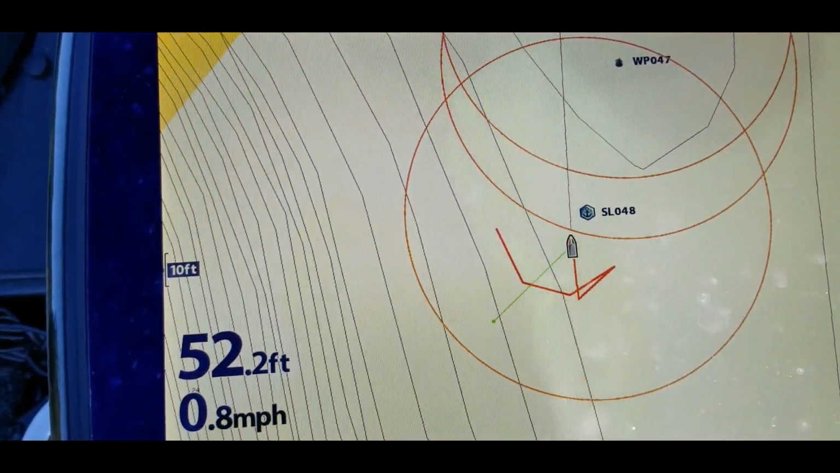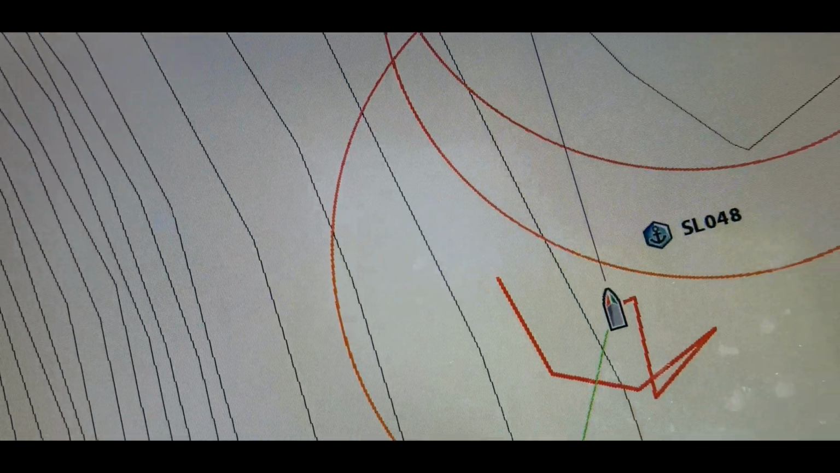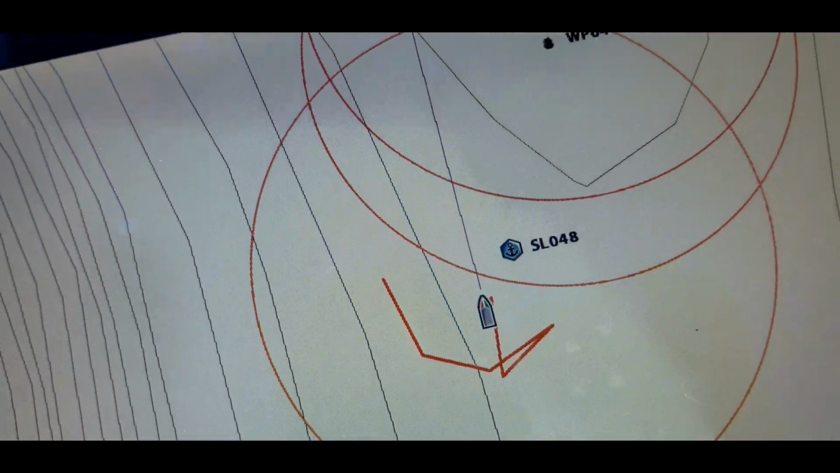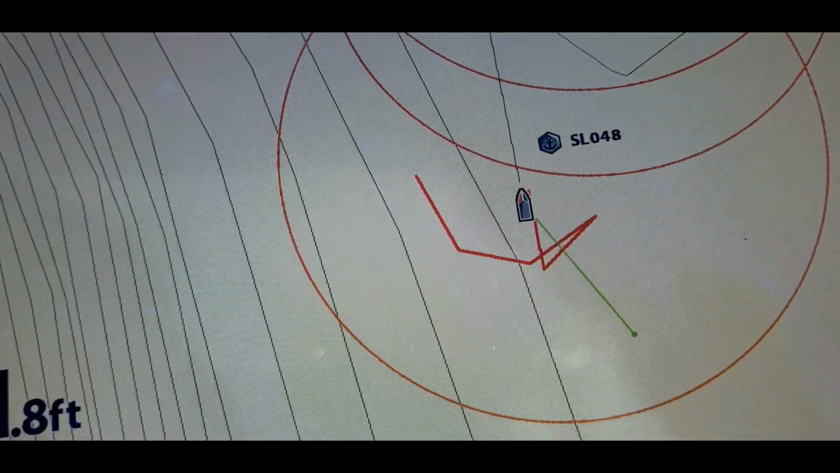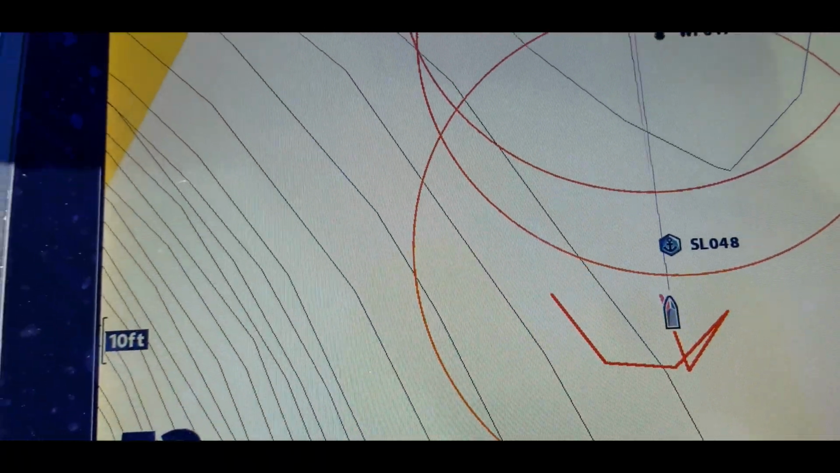All right, so I hit the spot lock. I'm drifting a little bit because of the current, but what we want to make sure is that the boat icon is sitting right on top of that line right there.